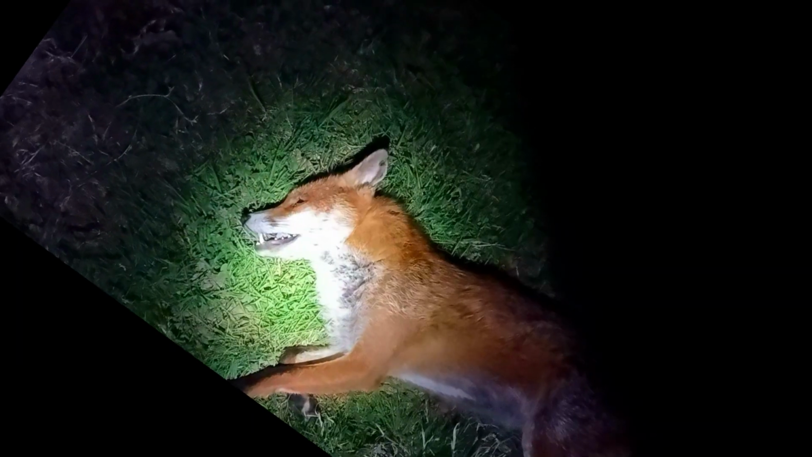Finally found it. Little dog fox. Won't be taking any more geese.